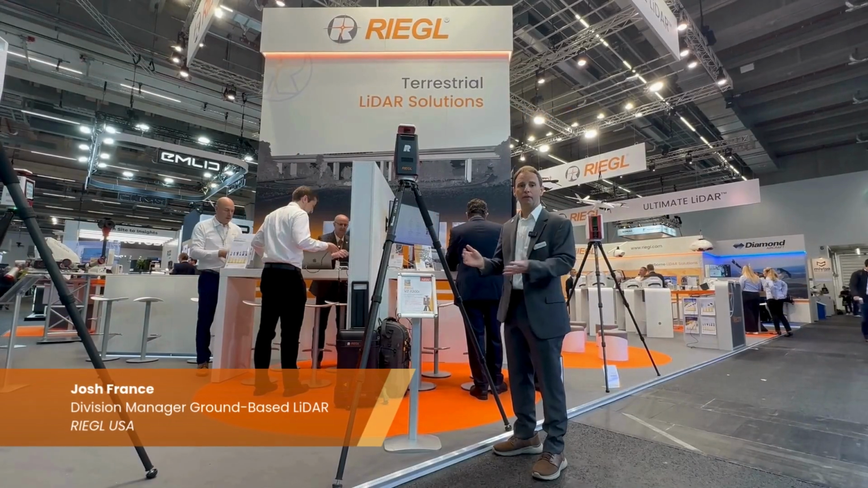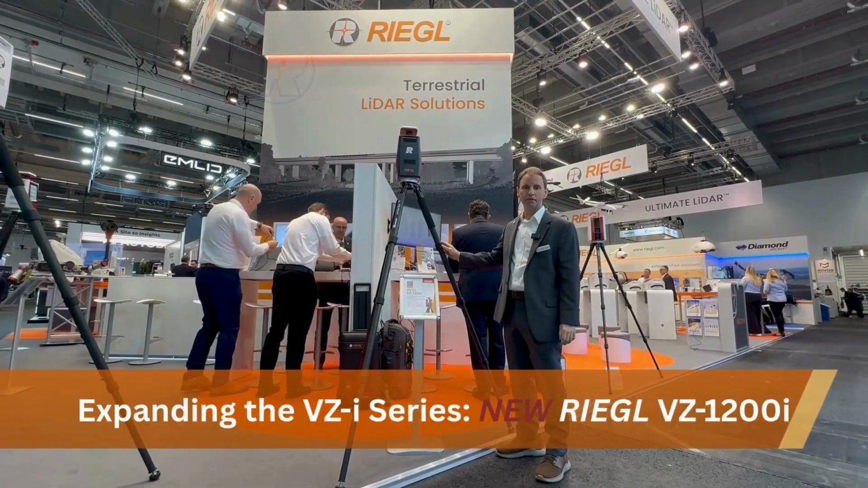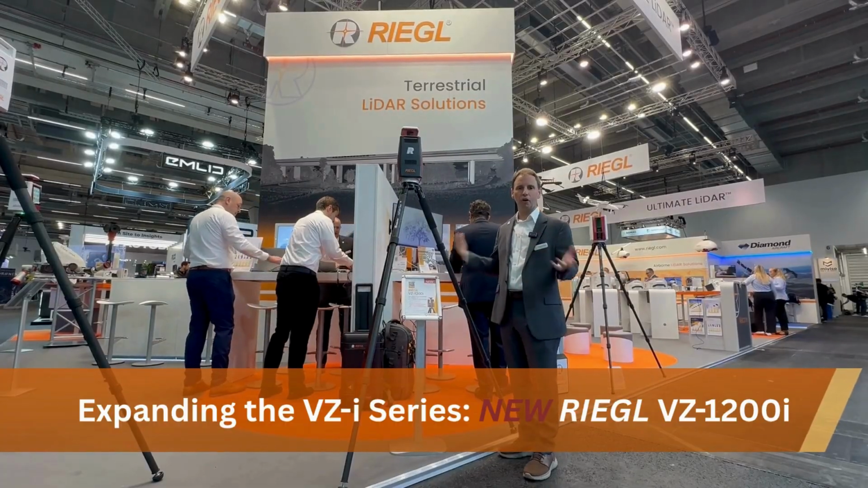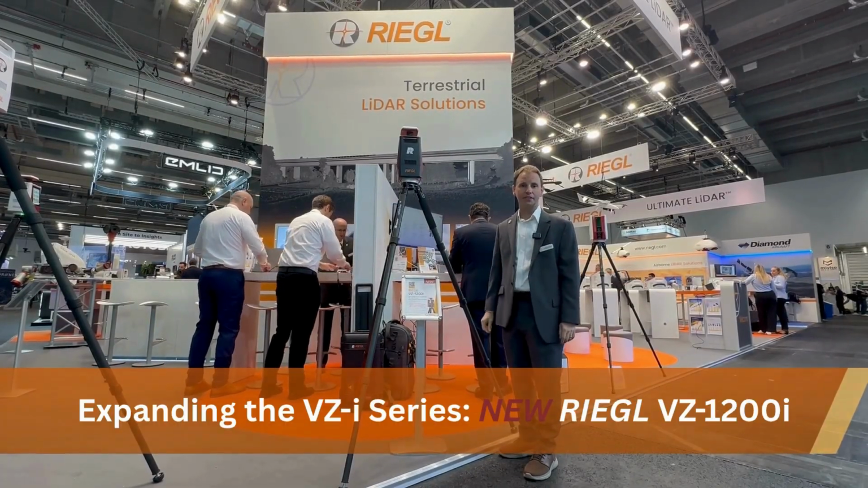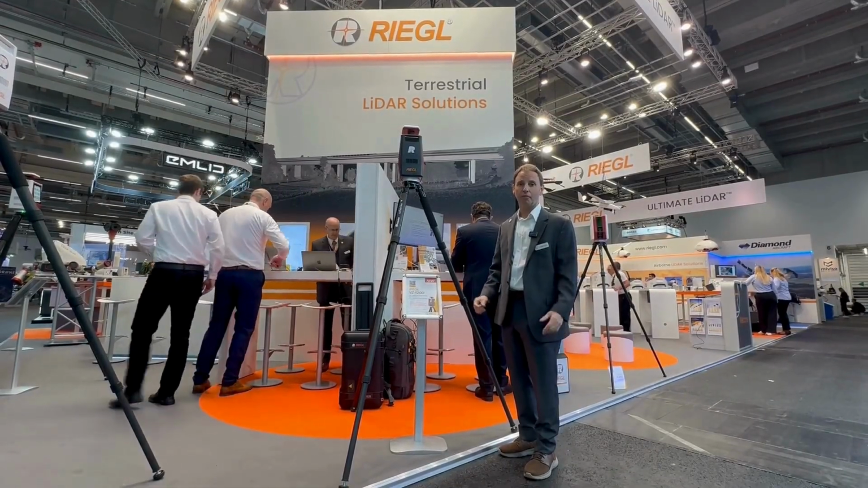So I'm over here now with the VZ-1200i, which is our newest member of the VZ-i family. The 1200i allows you to cover longer ranges at a very high fast scan speed, which you already know from our VZ-600i product. To truly appreciate the power of the new VZ-1200i, I want to show a quick data sample. This castle was scanned from a distance of over 400 meters away.